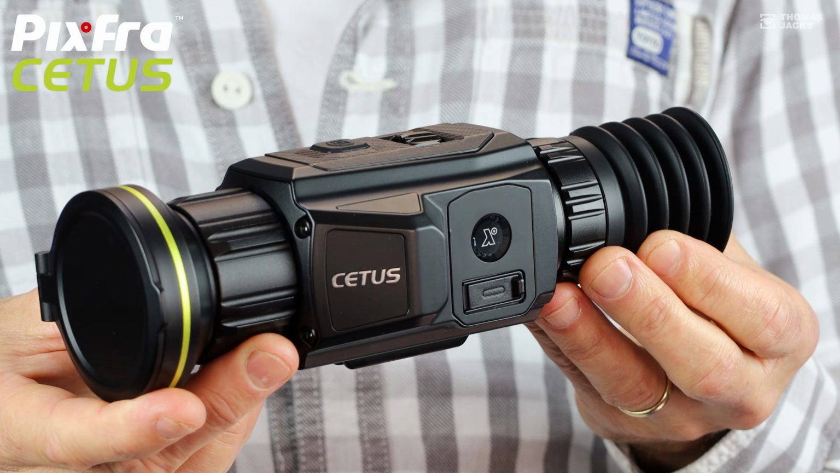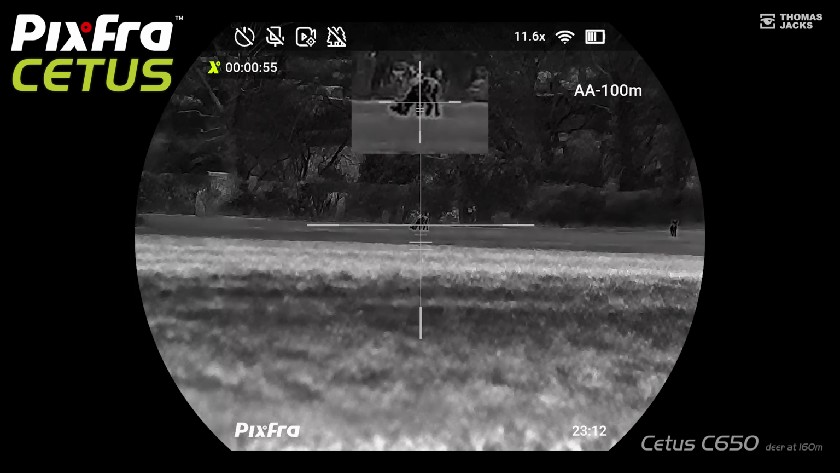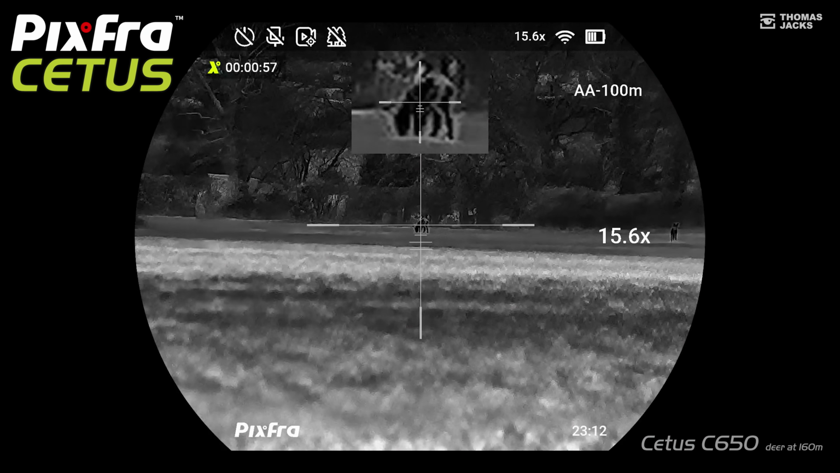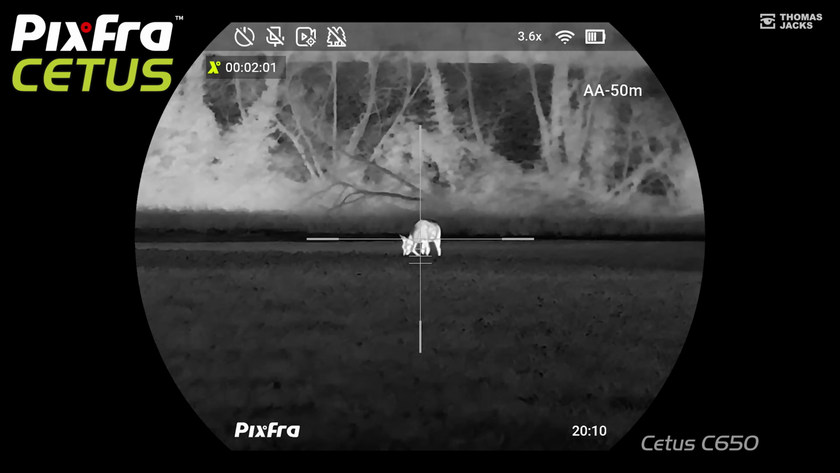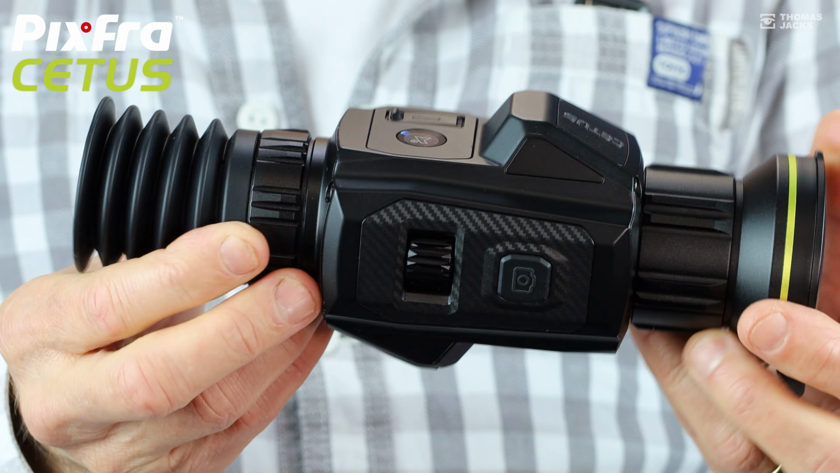This is the latest compact thermal rifle scope from Pixra. They call it Cetus, and it's aptly named after a fearsome mythological monster as well as a star constellation. And this one might just become a star for you, because Cetus will do everything that a traditional thermal rifle scope will do, but less is more.